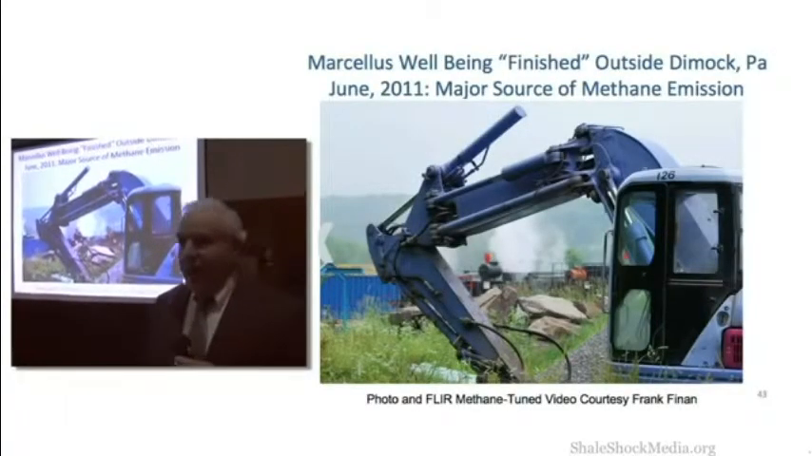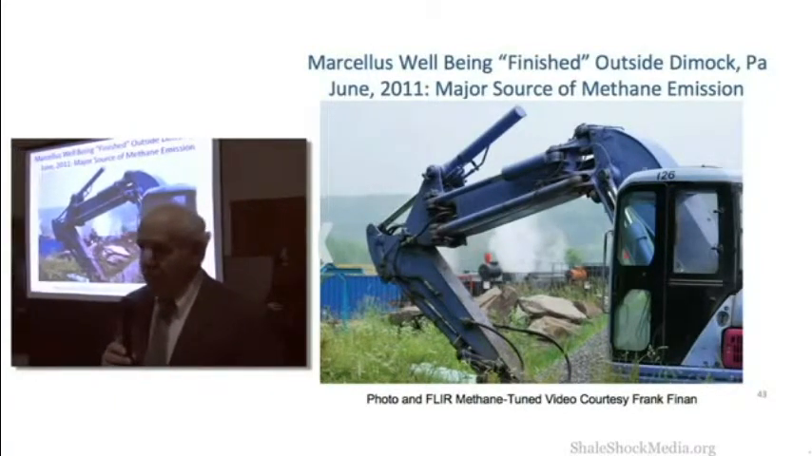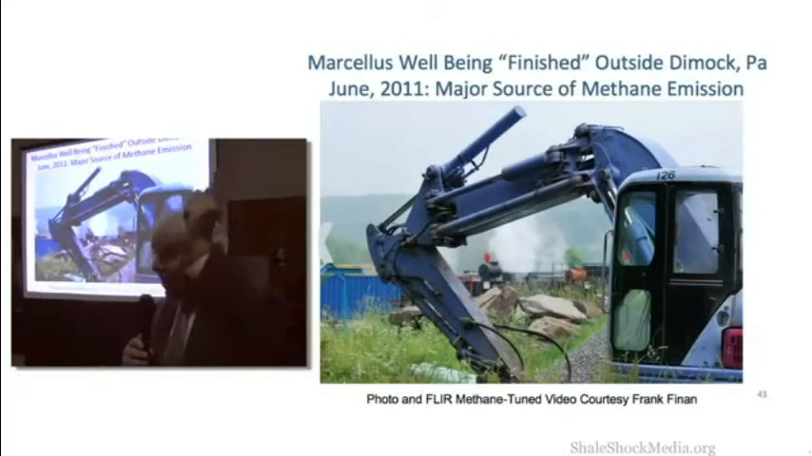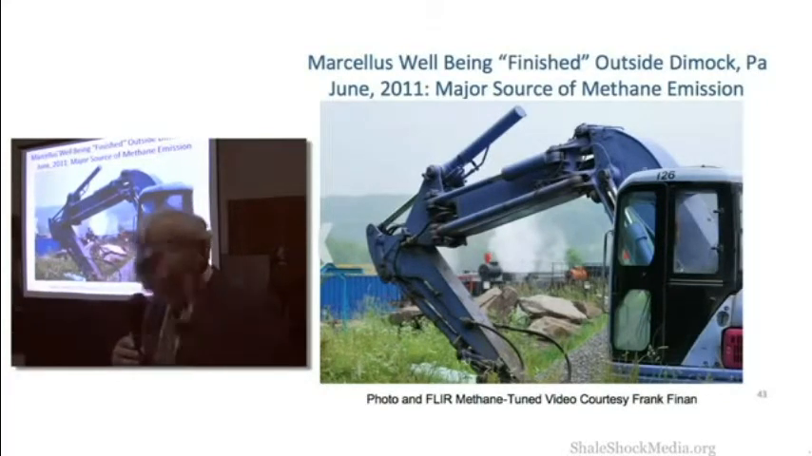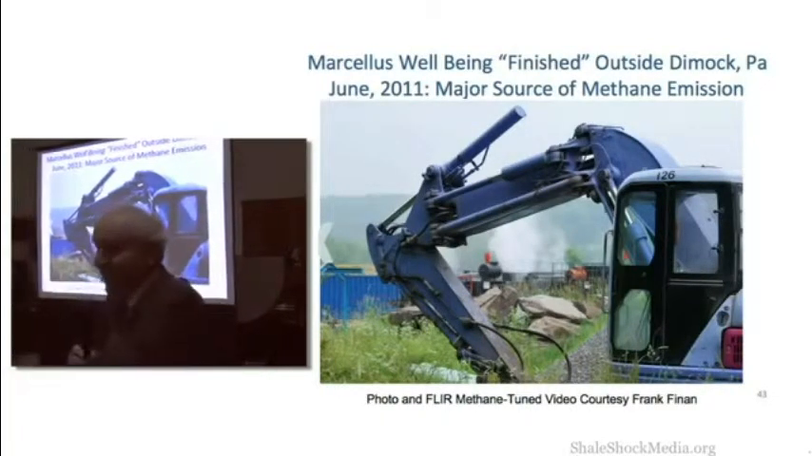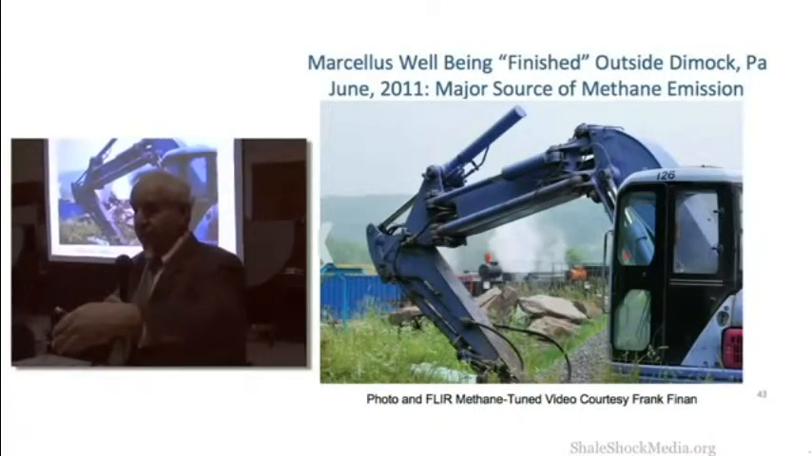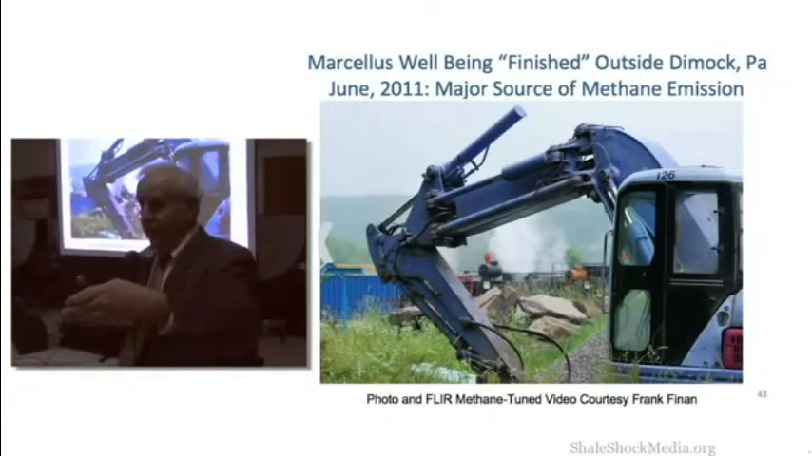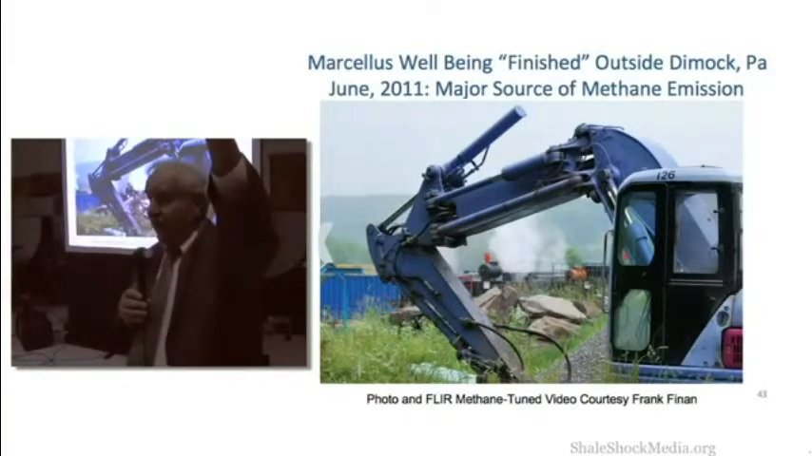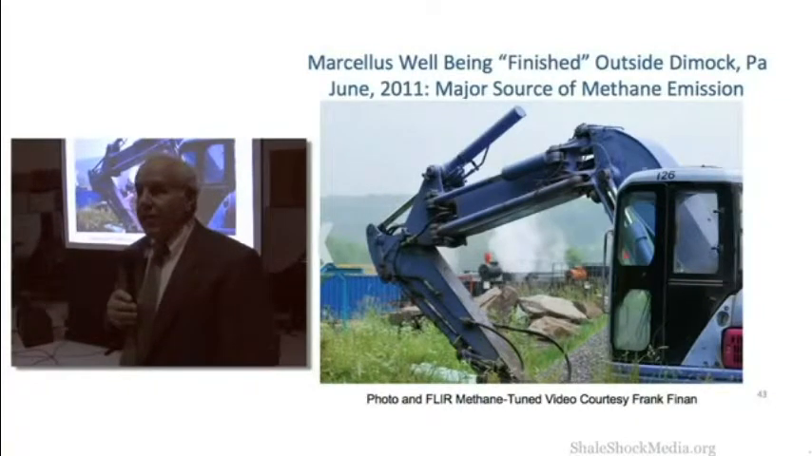So now I'm going to show you what most people in industry and what my colleague Don Siegel says never happens. During flowback, millions of gallons of flowback fluid for about 2 weeks has a lot of gas in it. Where's that gas go? Well, they can't hook it up to a pipeline because then they'd be putting frac fluid in the pipeline. They could possibly separate the gas from the liquid. They could, and then they could either capture it or they can burn it in a flare. But according to the EPA, 85% of the time, it just gets vented.